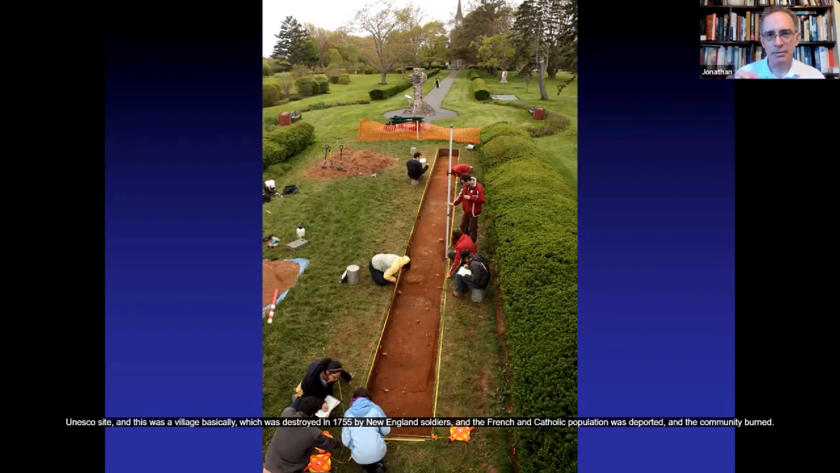And this was a village, basically, which was destroyed in 1755 by New England soldiers, and the French and Catholic population was deported, and the community burned. So this is said to have been the site of their parish church and cemetery, and it's been the site of some of our excavations in recent years.